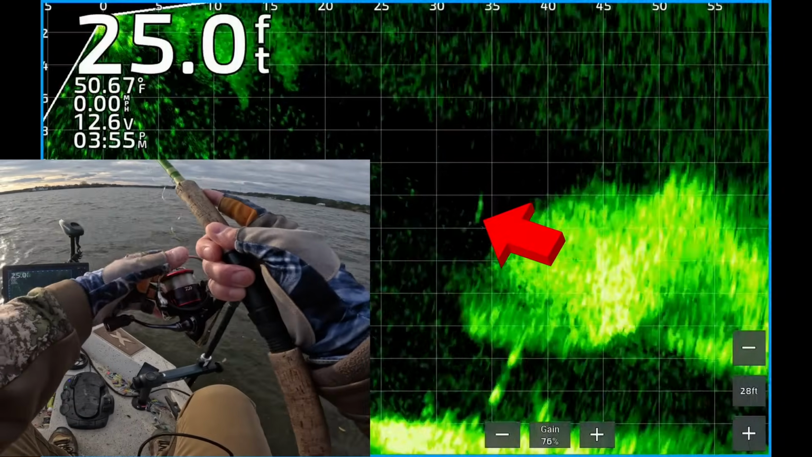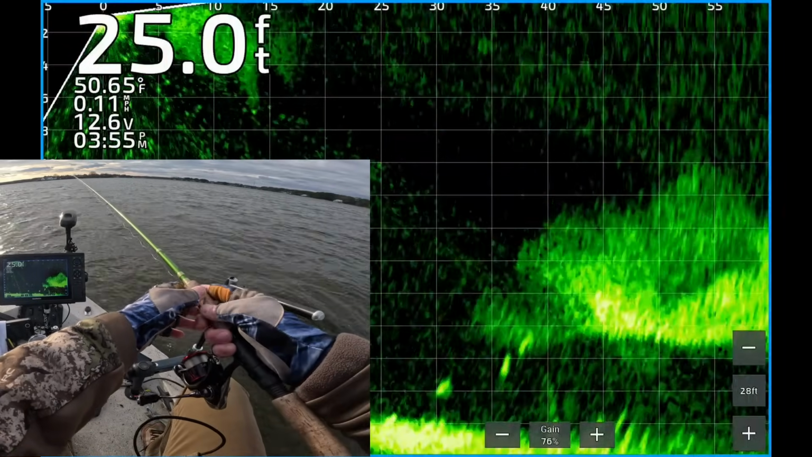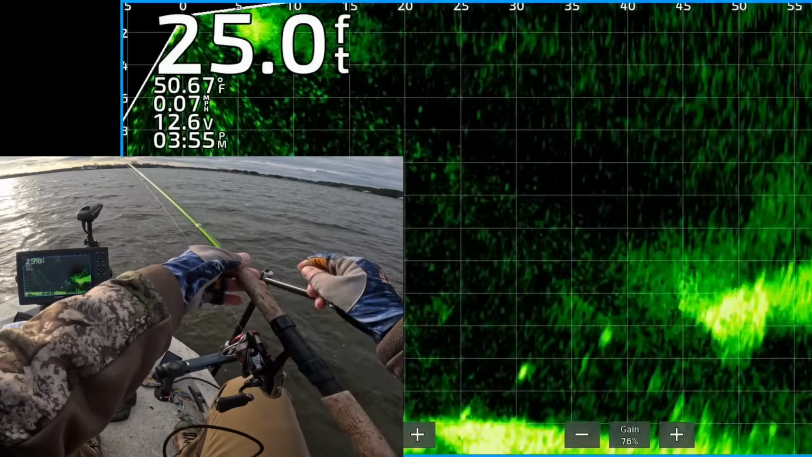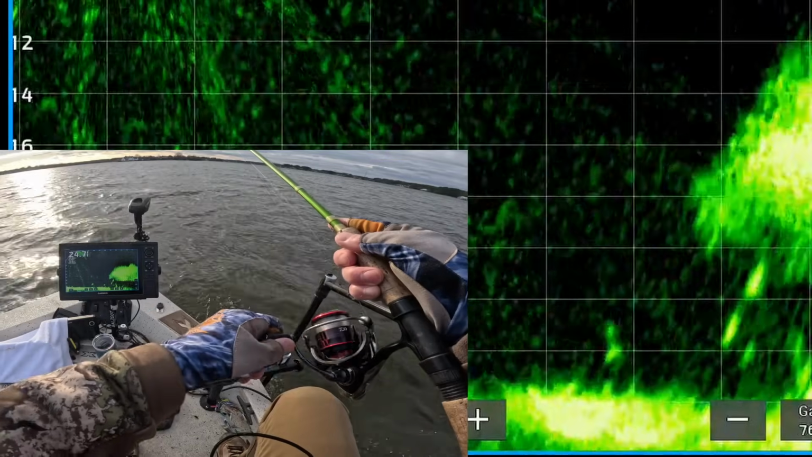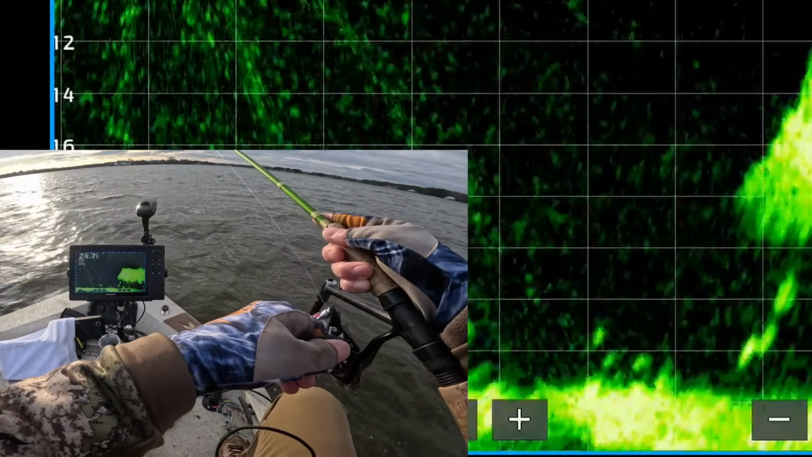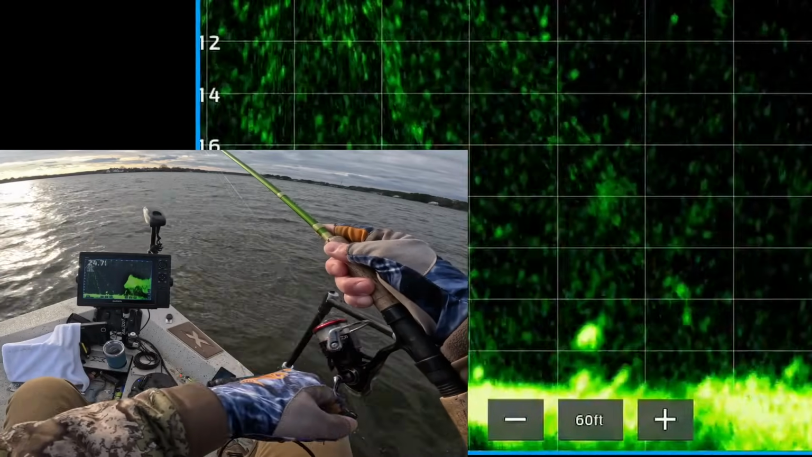There's my jig dropping down about 35 feet from the boat. I kind of undershot it. I wanted to hit those two bigger fish to the right. Now my jig just went on top of that one fish right there. He wasn't interested, but there's an even nicer fish that I'm coming up on.